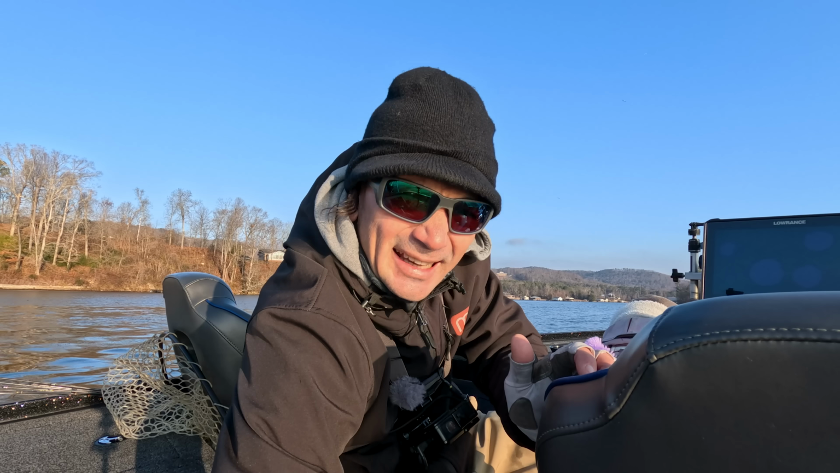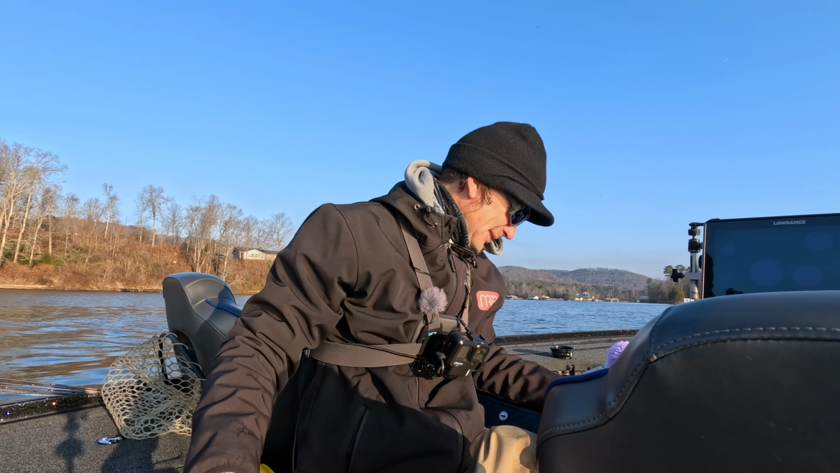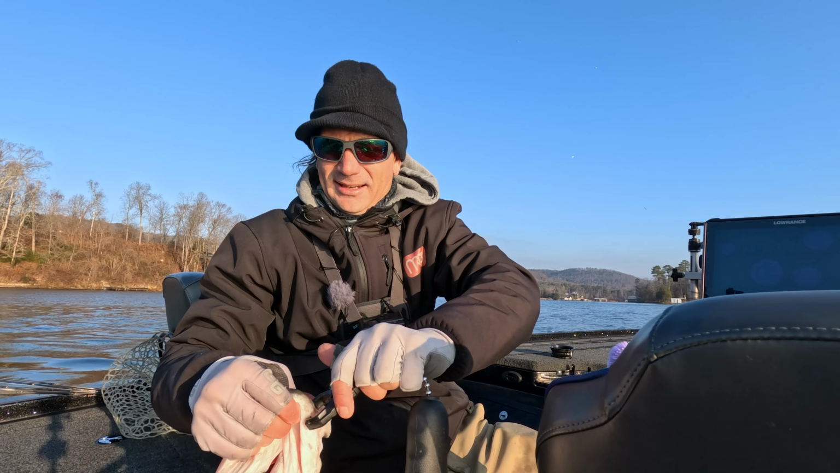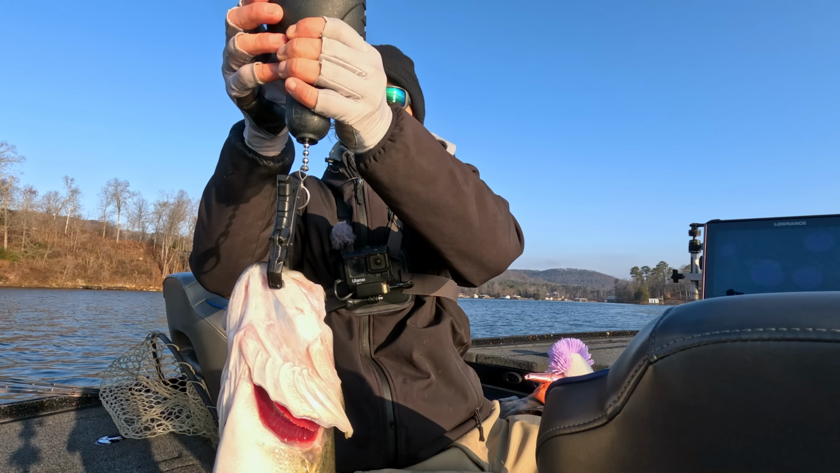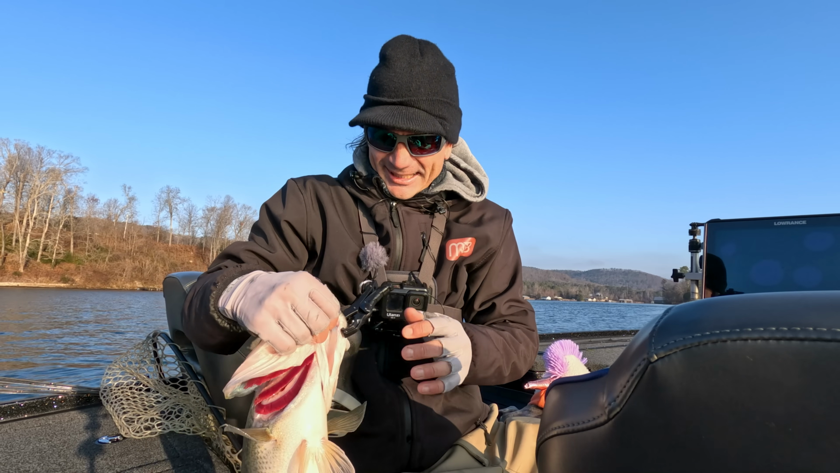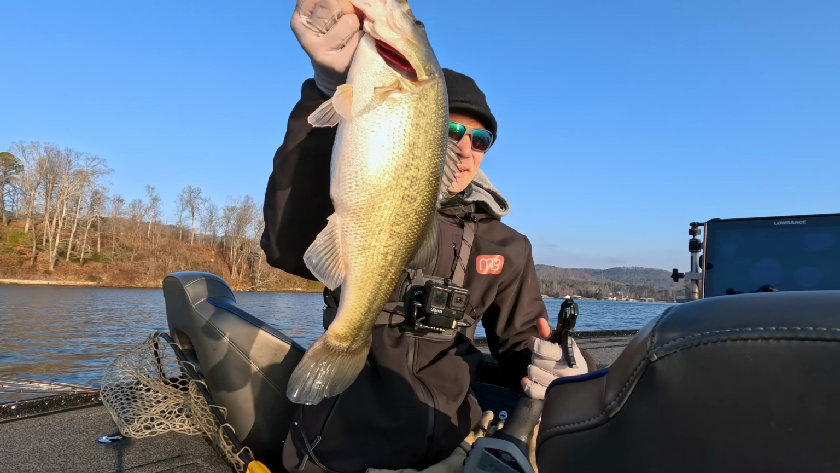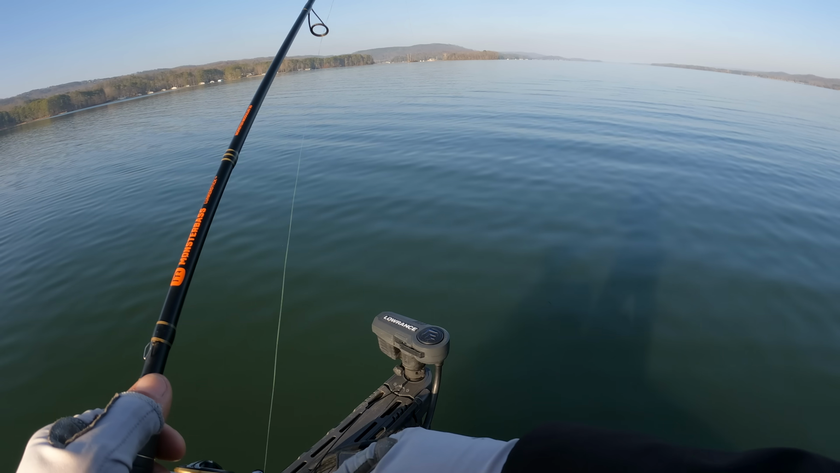Putting her on the scale. Gotta get my hand wet in the cold with Mr. Bog, but when it's a possible 4-pounder, it's well worth it. All right, let's get her on the scale and get her back real quick. I'm sure she's kind of cold, too. 4.43. That's a good way to start the day. Dude, look at that torpedo, dude. All right, we're gonna get her back, and we're gonna throw that thing again, huh?